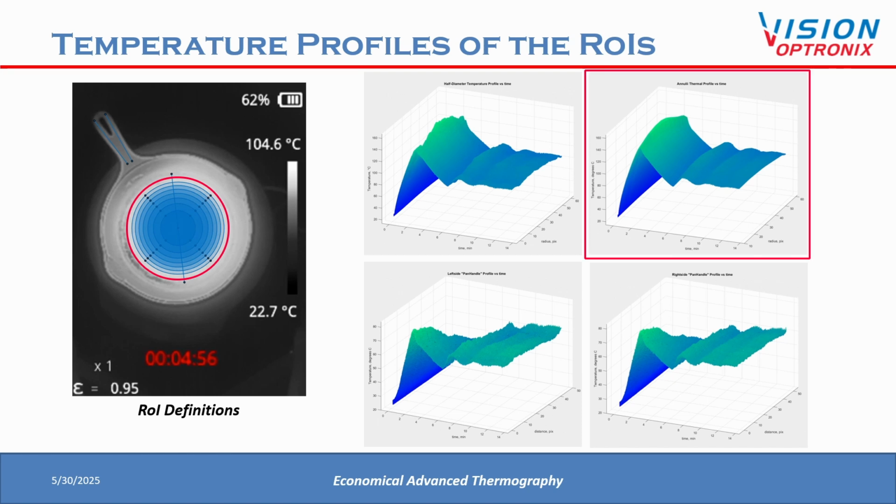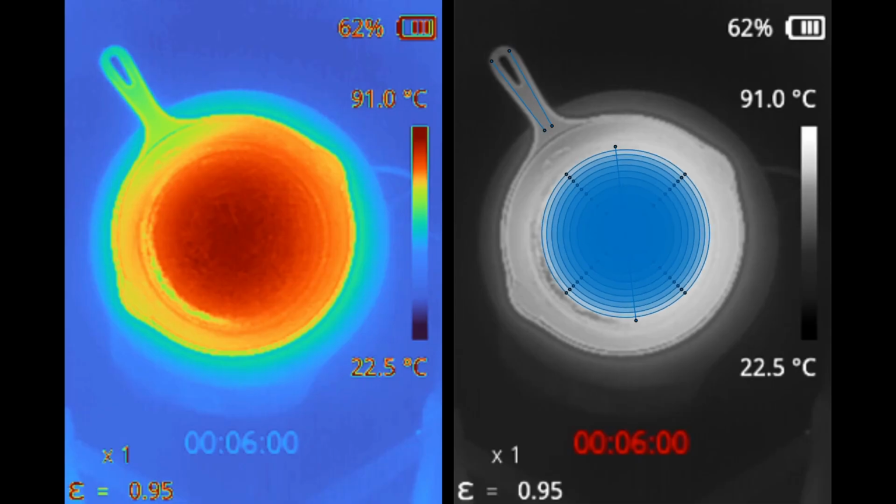Lastly, because we could tell that the ring of heat wasn't uniform, we decided to make a set of annular or ring-shaped ROIs to calculate the average temperatures of these annuli or rings at different radial distances. We made these annuli have constant area and associated their average temperatures with a geometric center rather than the arithmetic center of each ring. These are shown scanning the body.